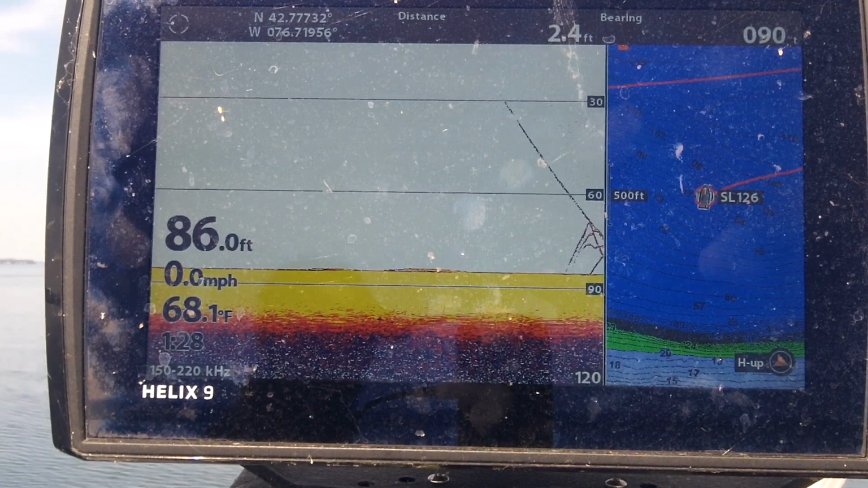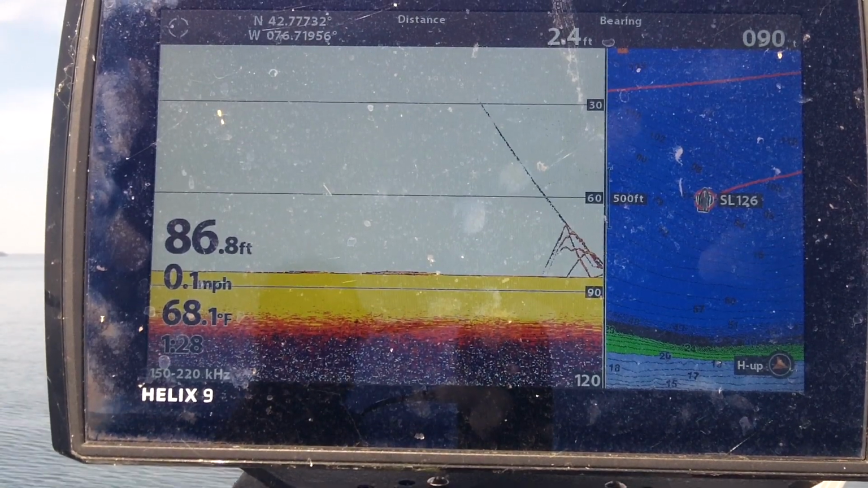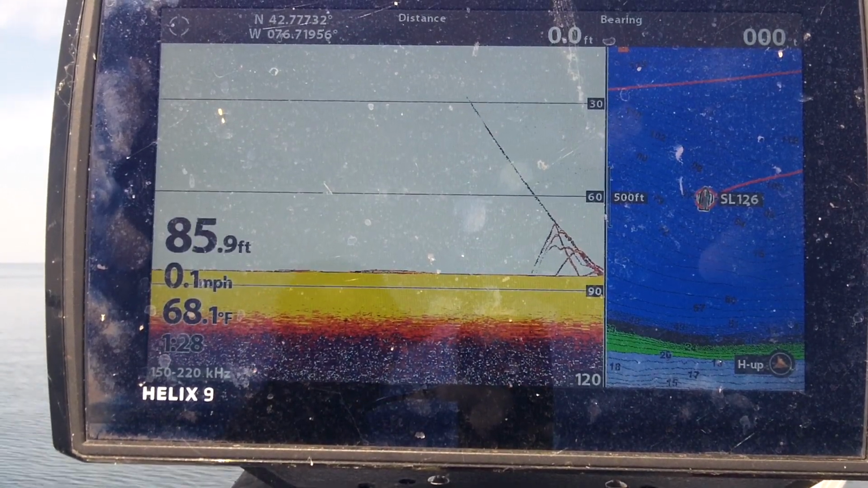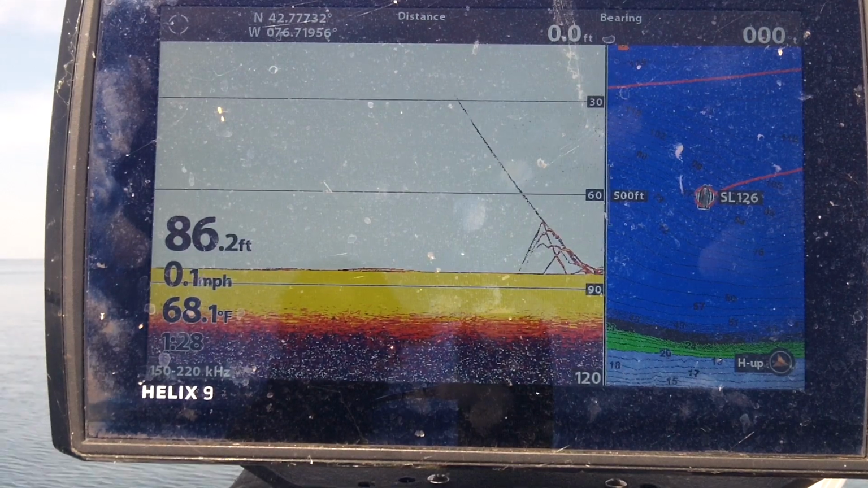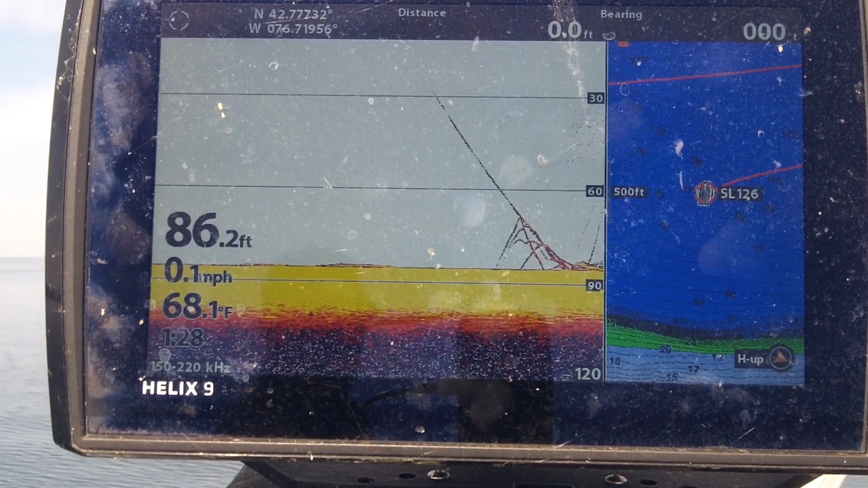And you'll see a number of fish come up to take a look at it. As you can see, those arches or those things looking like they're coming right up from the bottom. And then there's actually several of them there. And then I start reeling back up again, and then you'll see what happens.